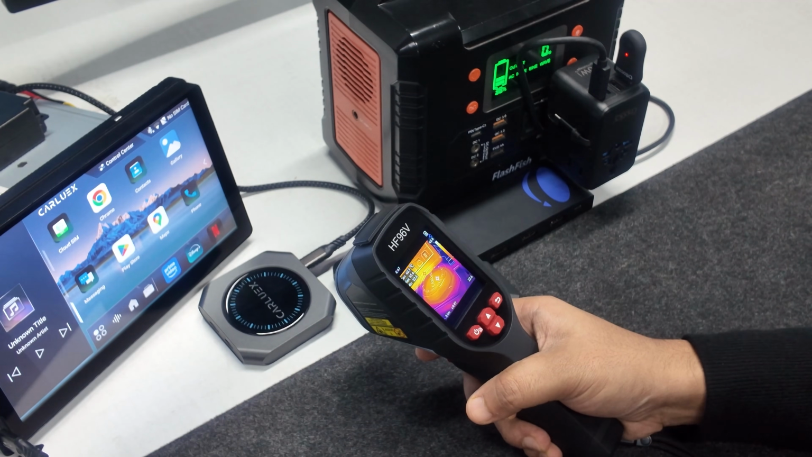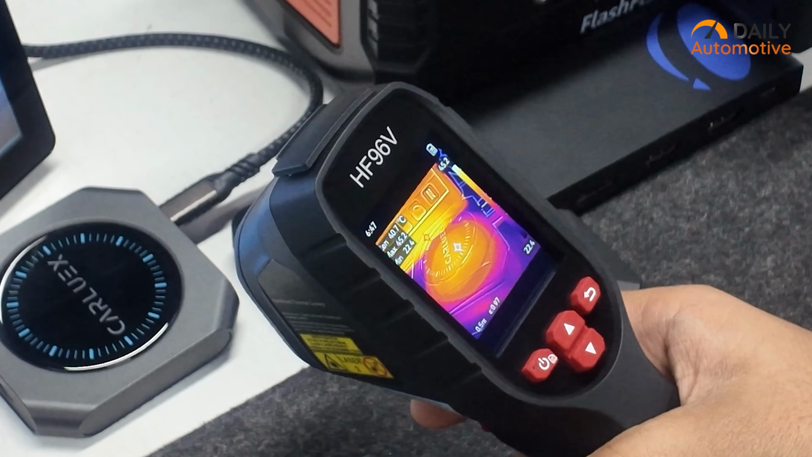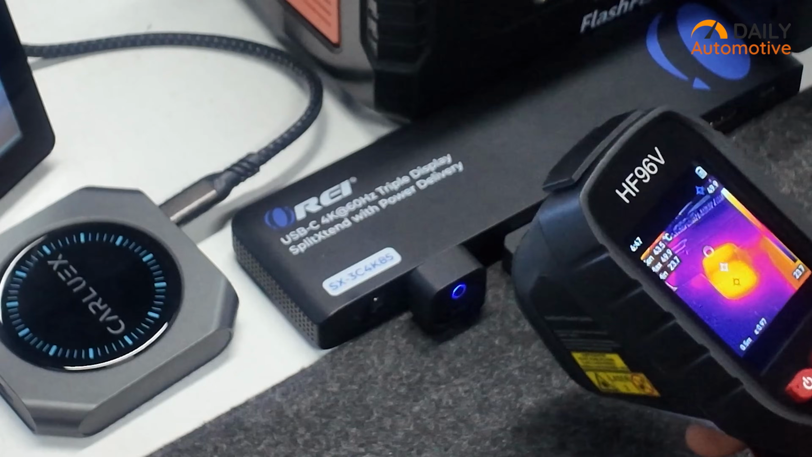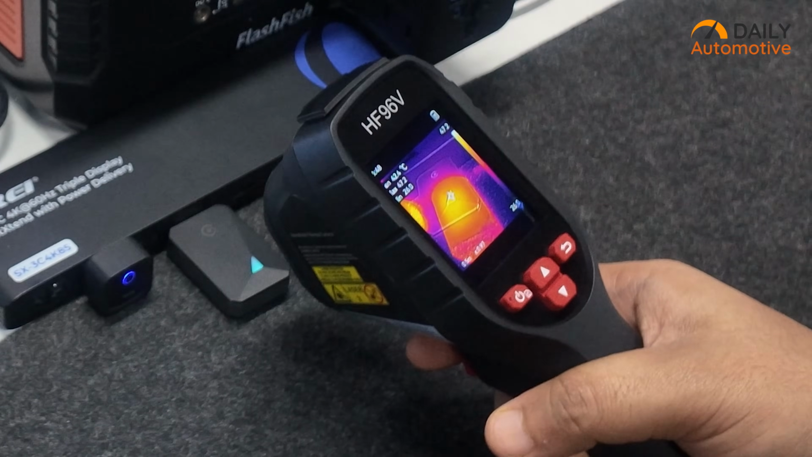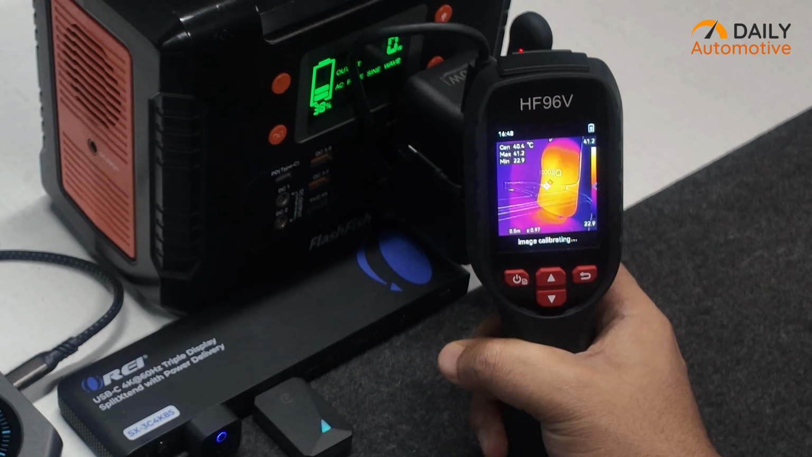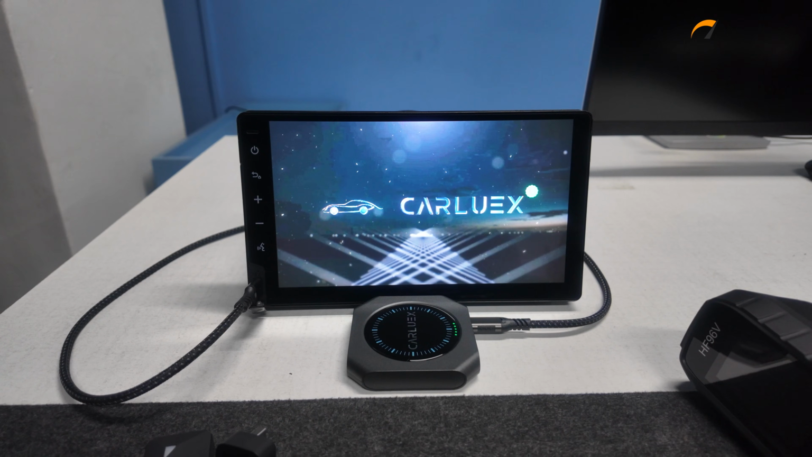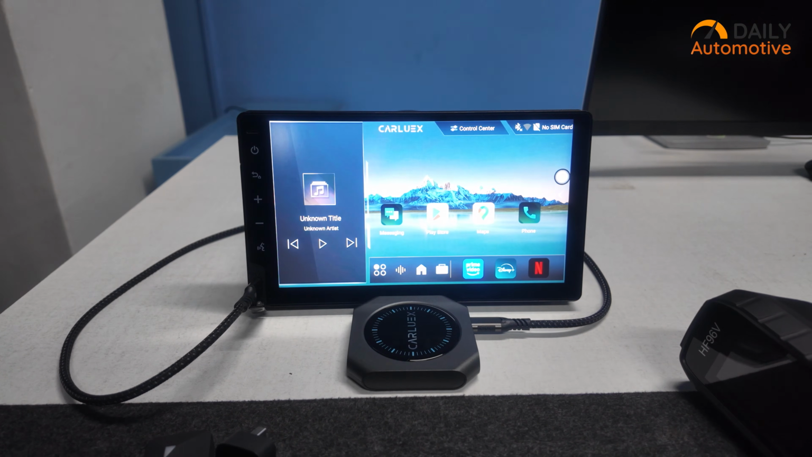Then, at the 20 minutes mark, the Carluex remained almost the same at 40.9 degrees. Ottocast Cube increased to more than 49, Chinese one remained the same, and finally, the Ottocast Mini increased a bit to 41 degrees Celsius. After that, we moved into longer-term testing.